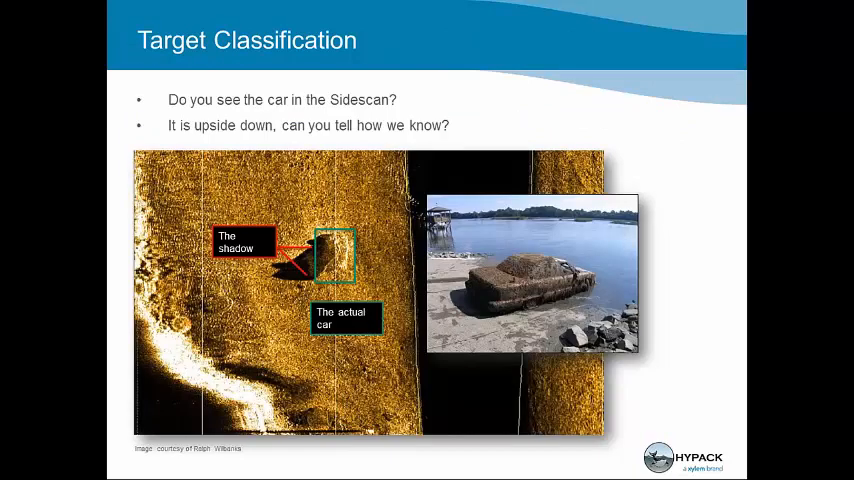So I talked about everything being a target, and I call them targets all the time because until you pull it out of the water and put your hands on it, you don't know what it is. In this particular image, you see the shadow, you see the car. It looks like all the cars I've ever seen.